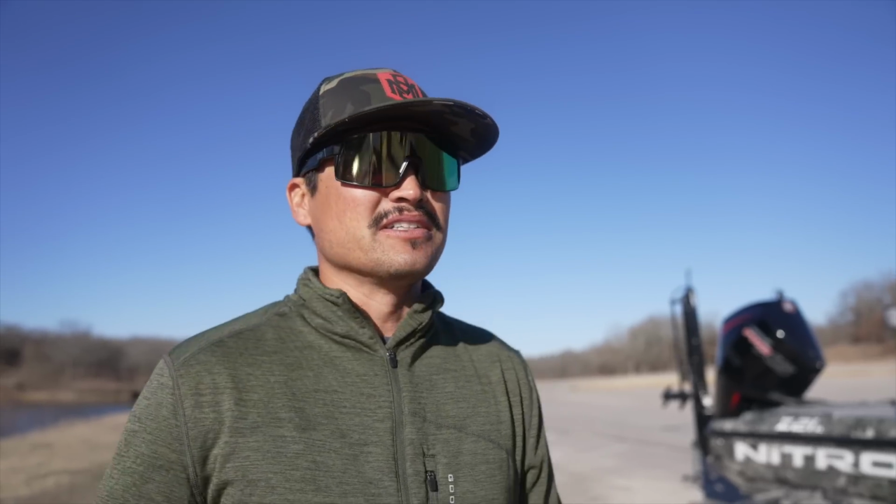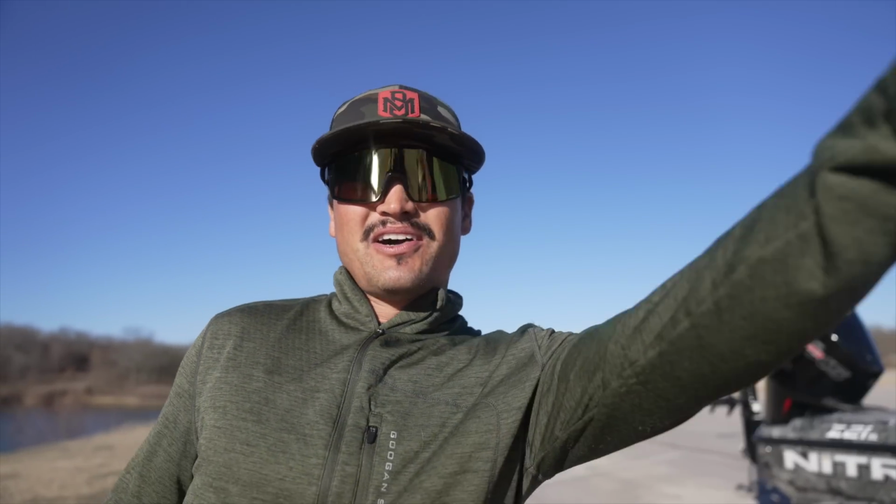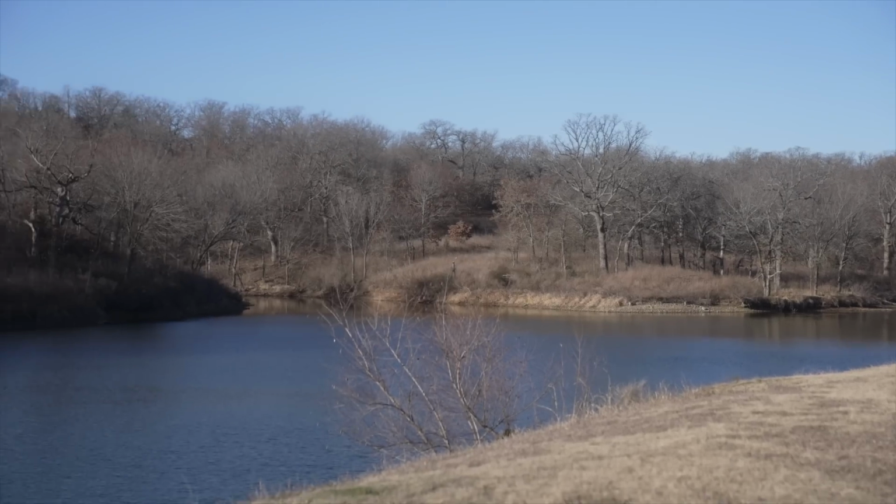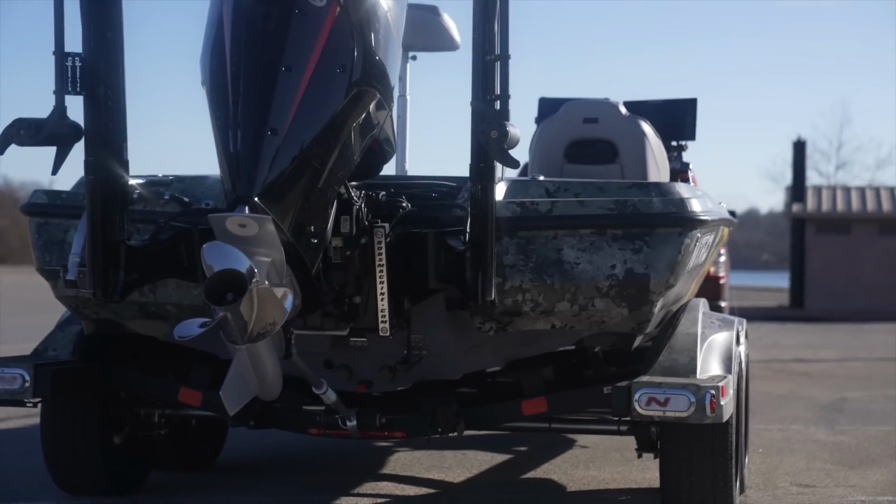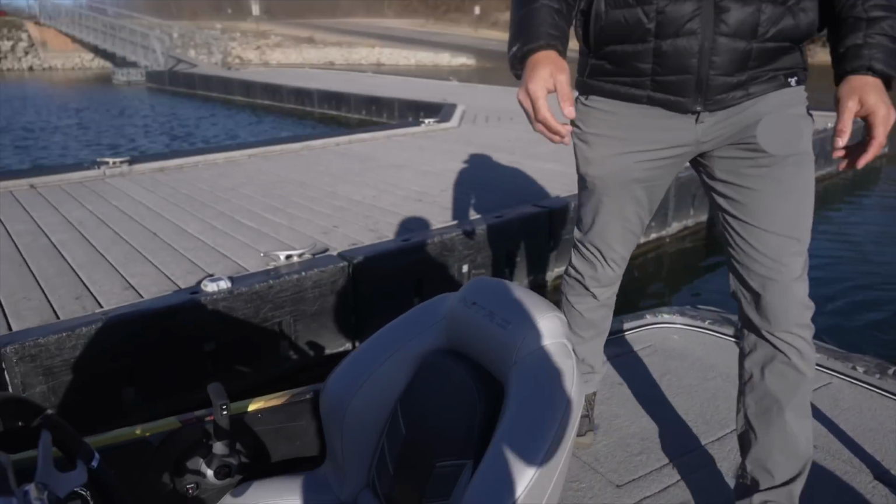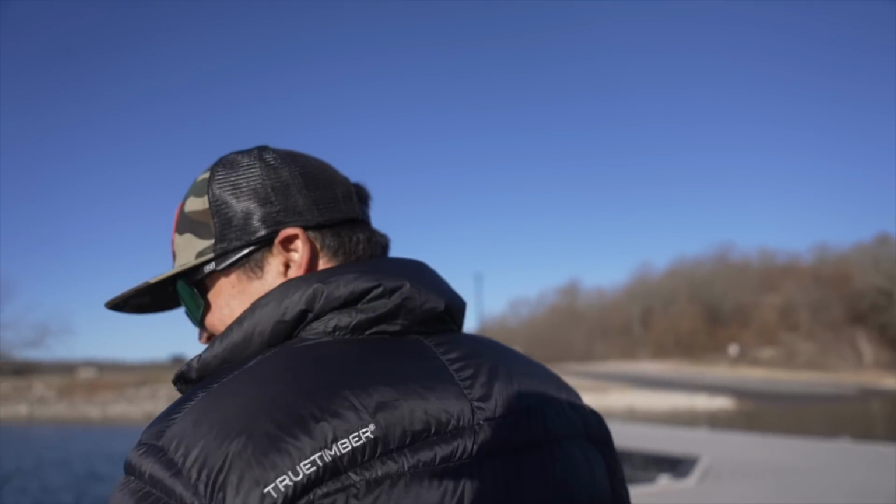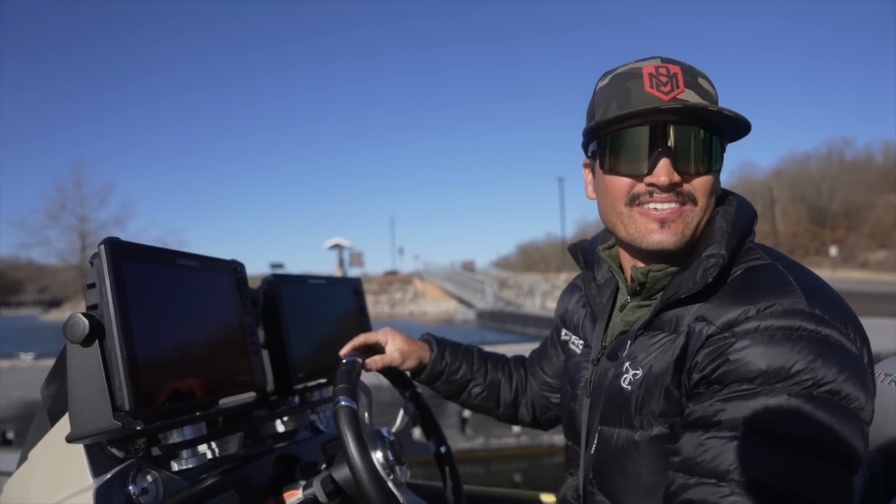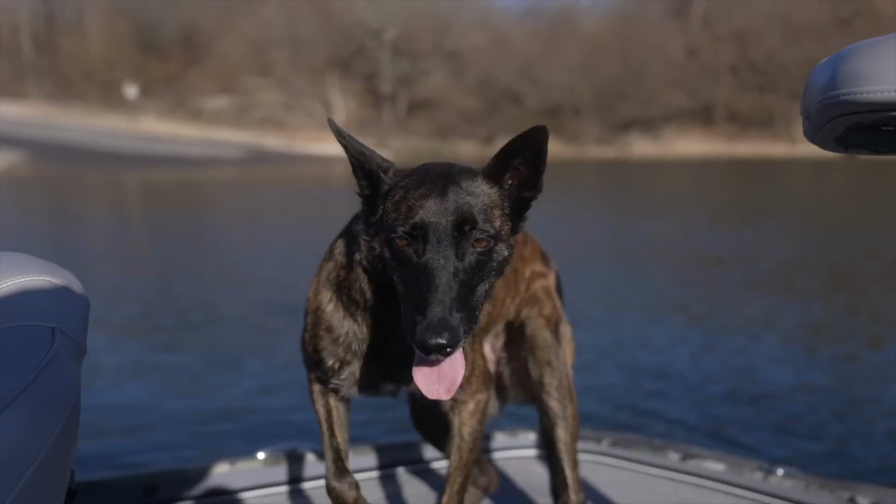So without further ado, let's launch this boat. We brought our dog with us, Beans. We're gonna have a good day today. Hopefully we catch a big one on a swim bait. Nice job. Good dog. About her second time in a boat. She's a lot better when the other two dogs aren't with her. She's a lot more chill.